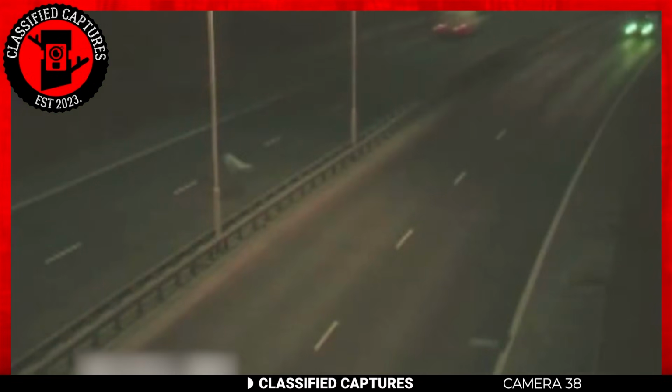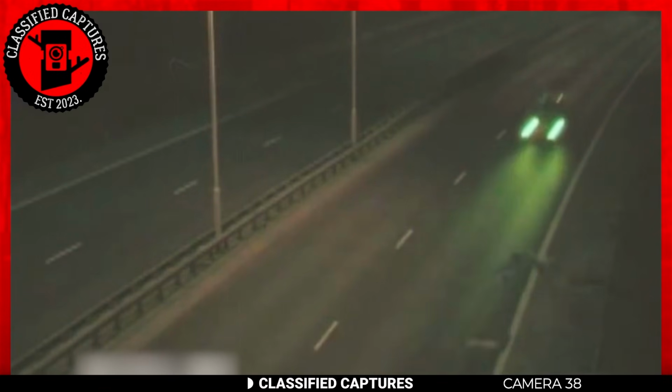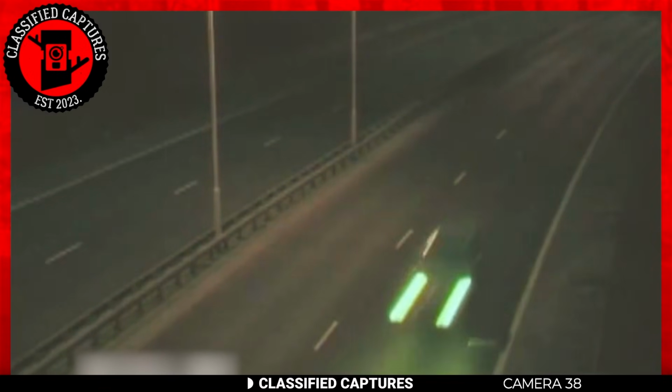This creature appeared to have 4 legs, long limbs, and a tail, but what set the paranormal bells ringing was its ghostly and ethereal appearance. What's even more bewildering is the lack of reaction from the passing cars. Normally, you'd expect drivers to stop or swerve to avoid an animal, but it appears that none of the drivers even registered the presence of this mysterious creature.